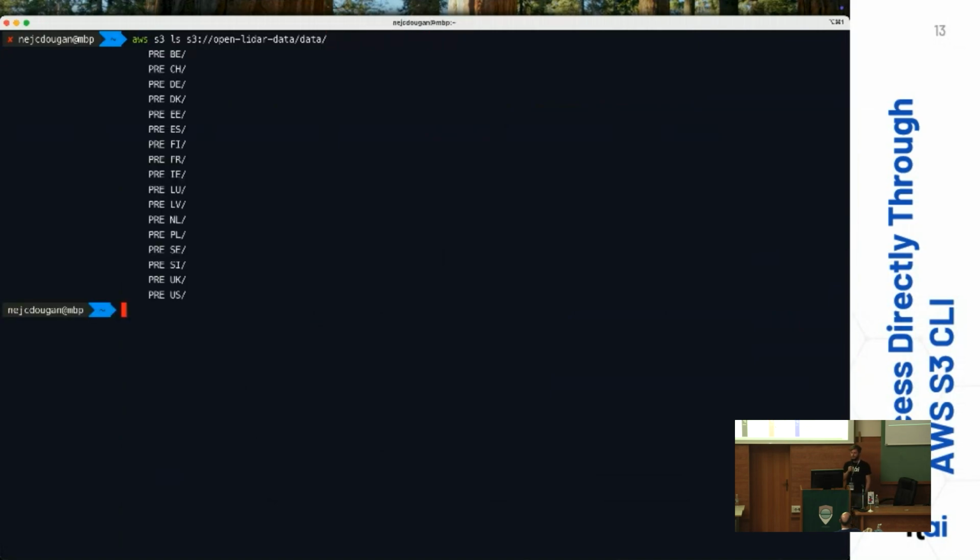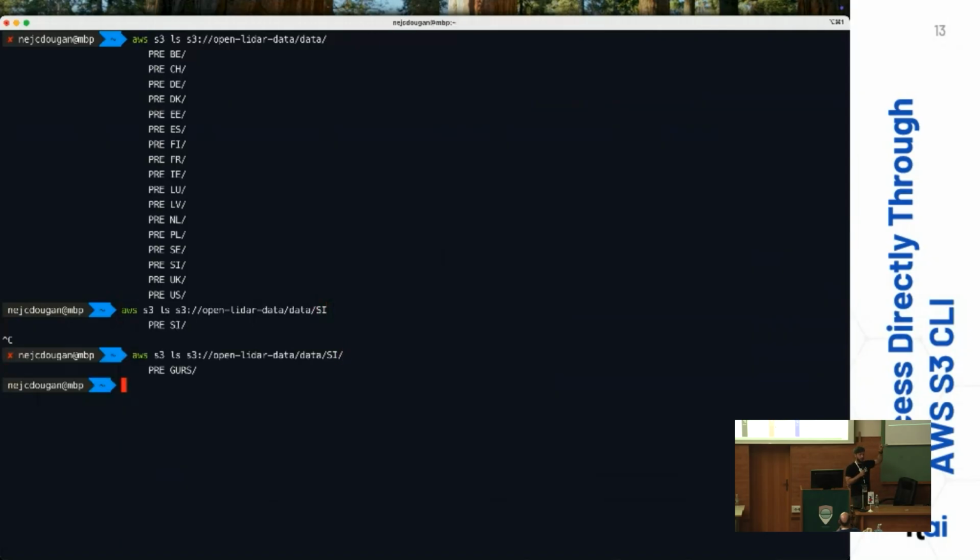So the third way is to browse on AWS S3 using the AWS command line. I hope you can see something. You can just list through the folders.